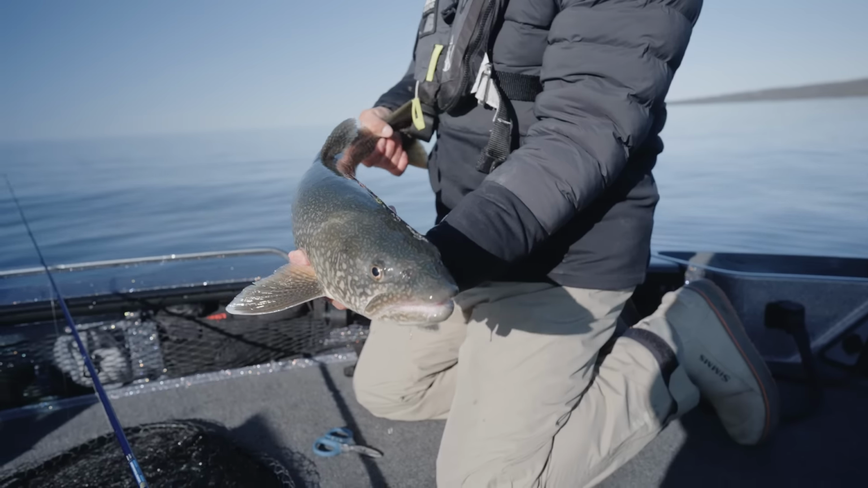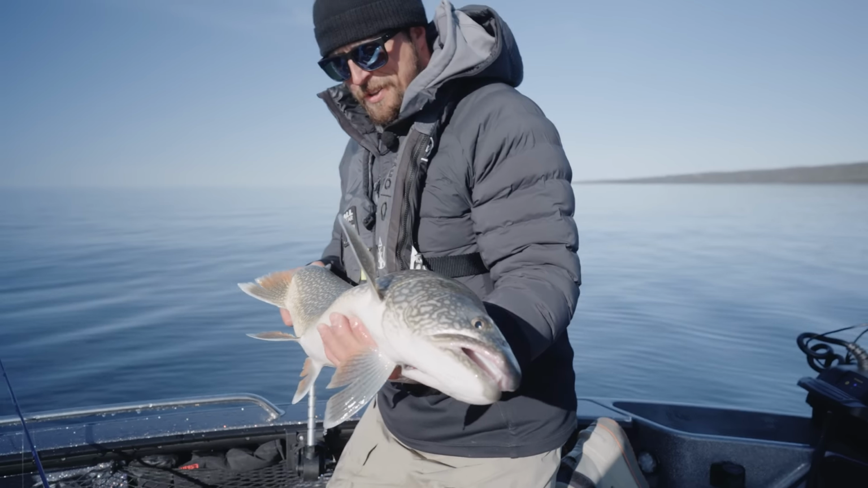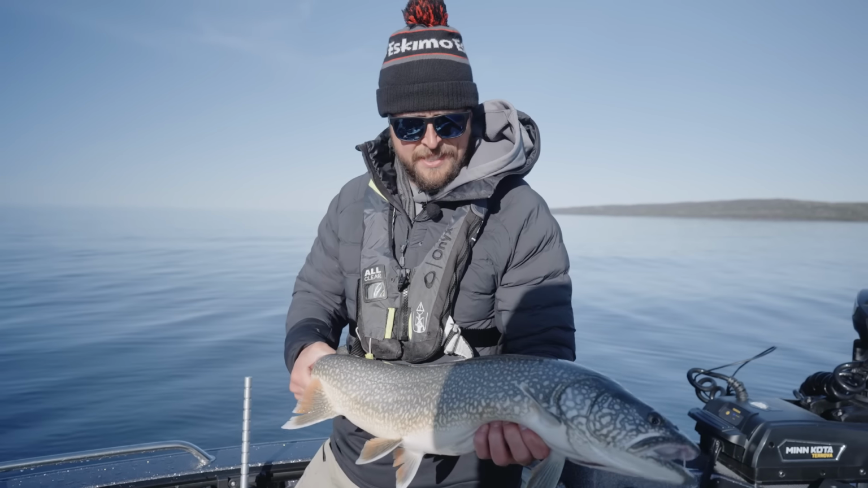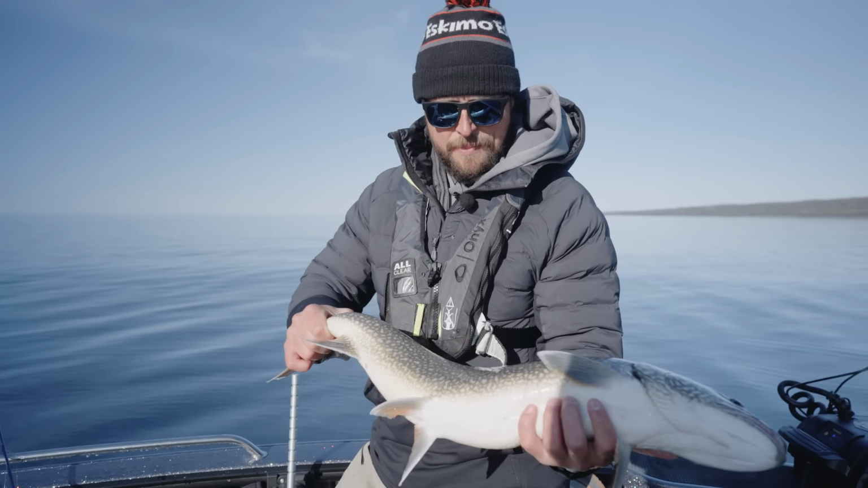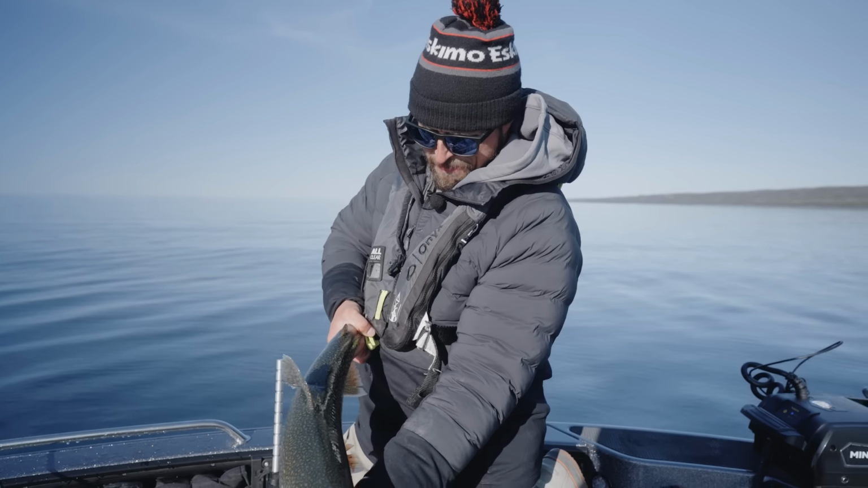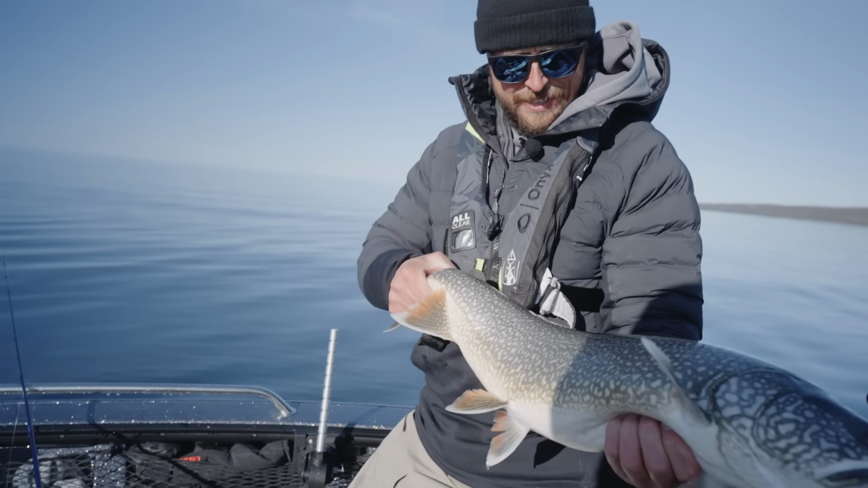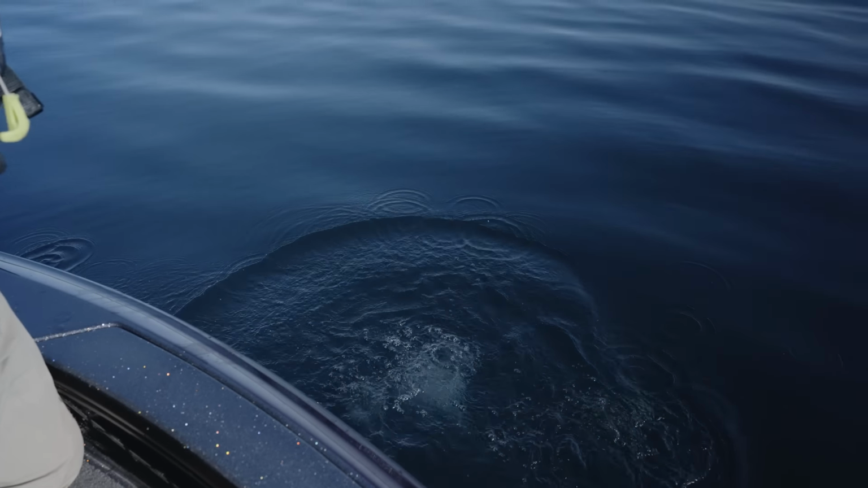Wow. So much power. You see those siscowet that we catch too, their bellies are just so big and they have shorter noses and skinnier tails. These fish are just stocky, with a longer snout, just a completely different looking trout. Awesome. Very nice fish. Let's catch another one.